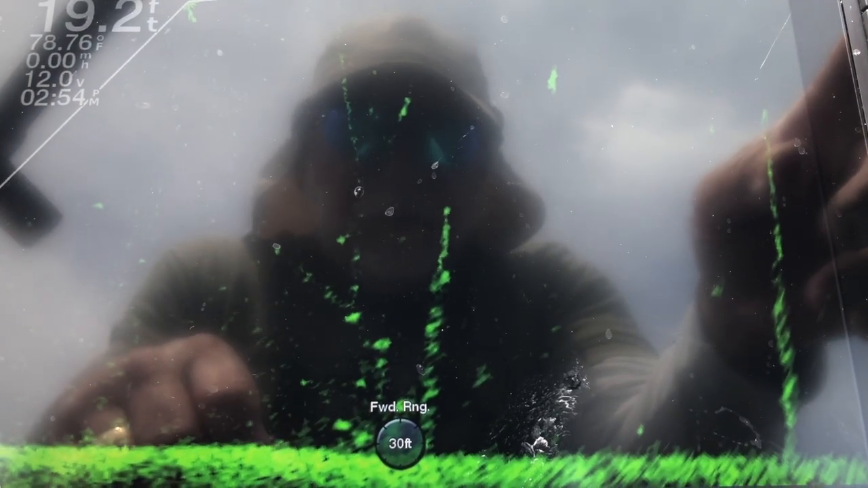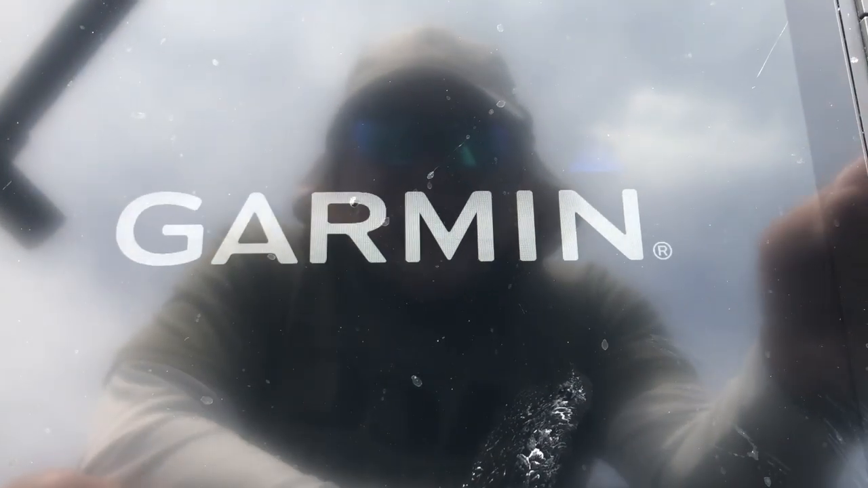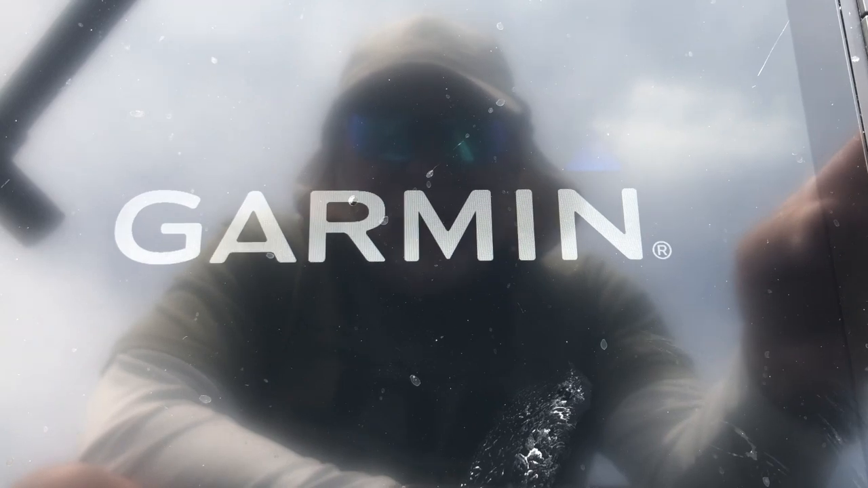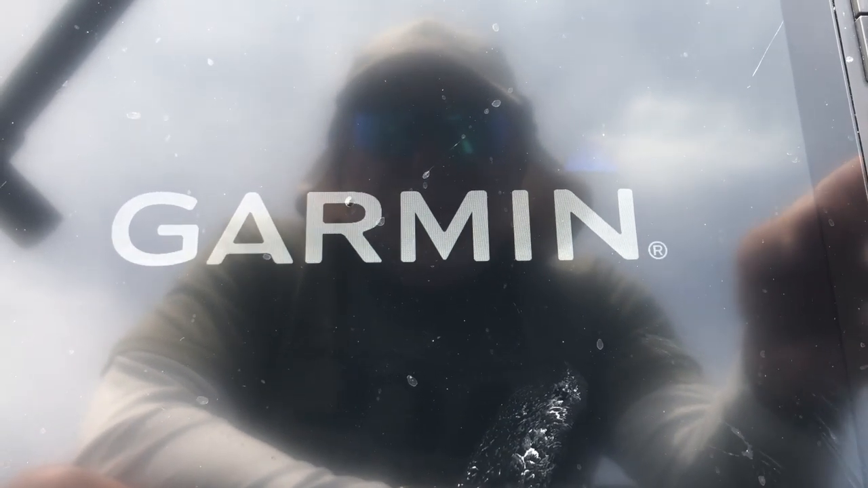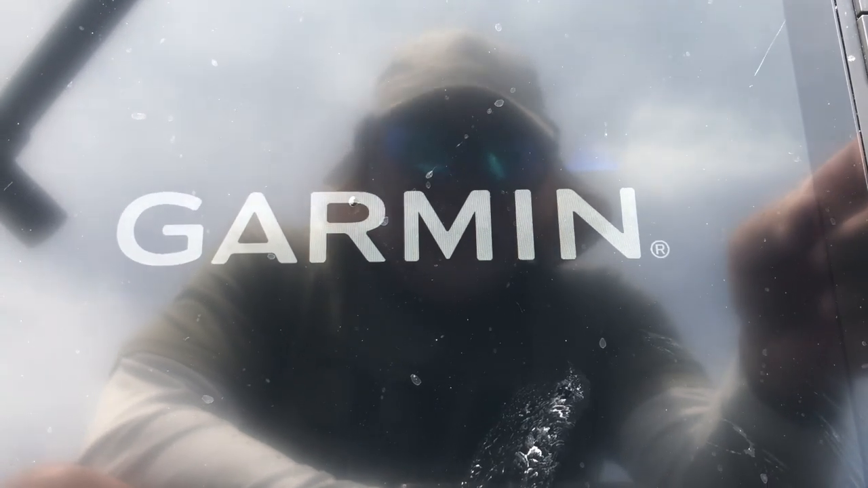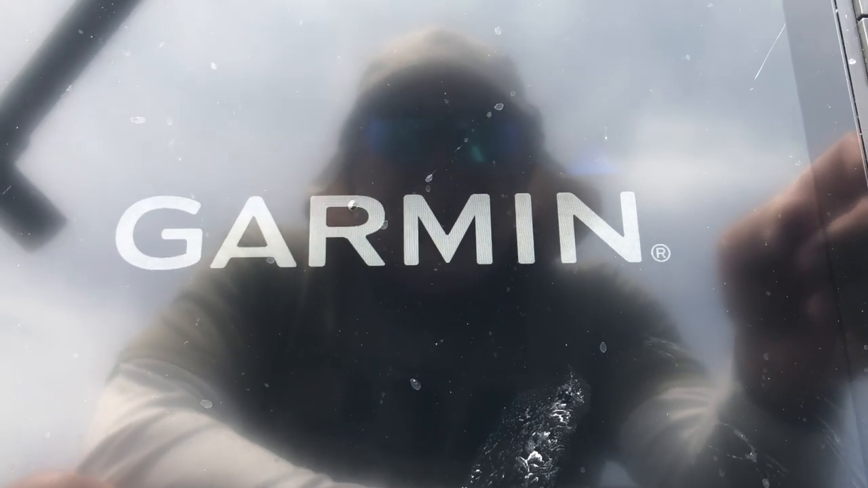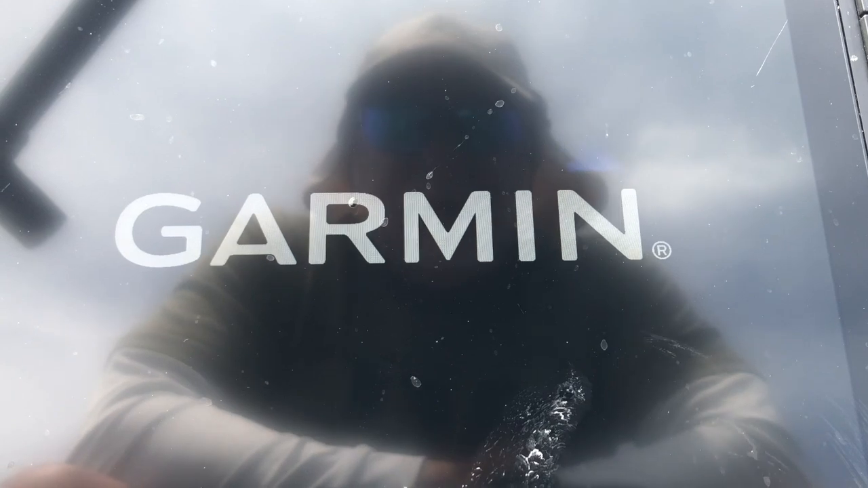I can hold the power button down. It's supposed to be a hard reset. It did turn it off. Held it down for about 5 seconds. Now it's powering back up. I may have just run it too hard today, but I still had 12 volts, it looked like.